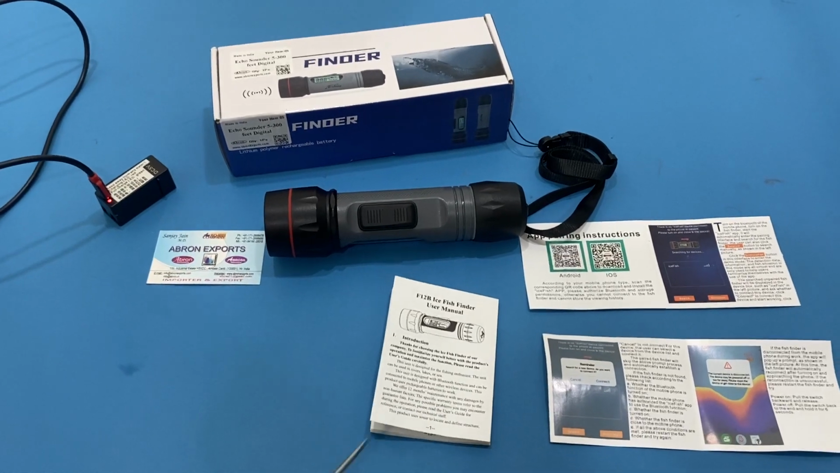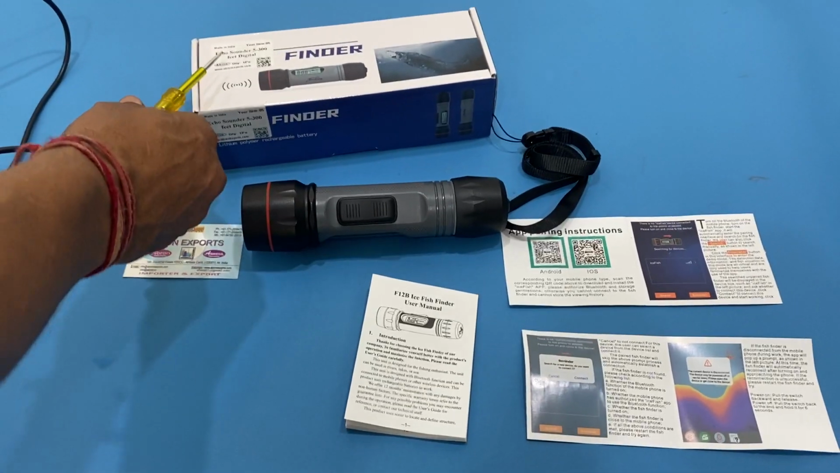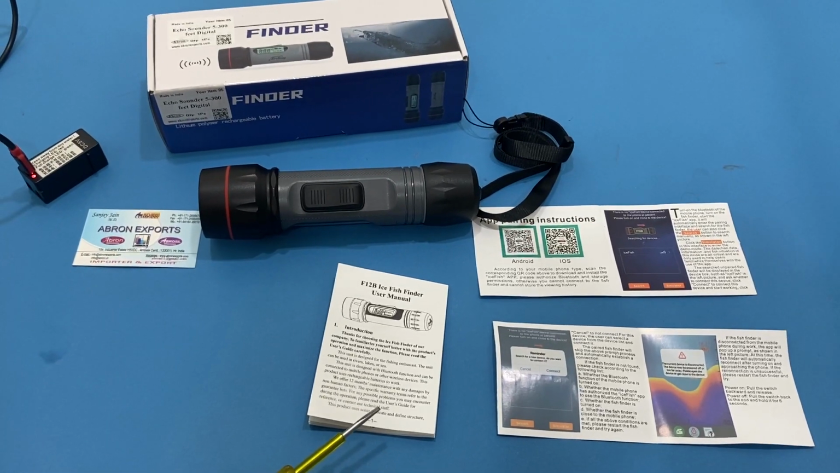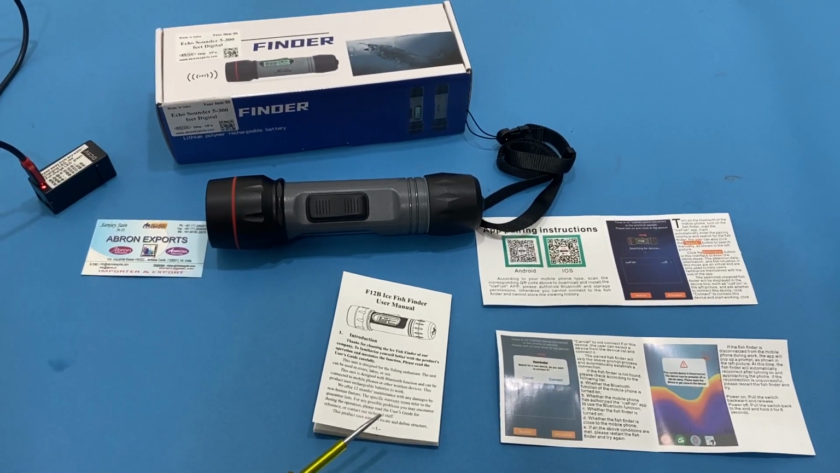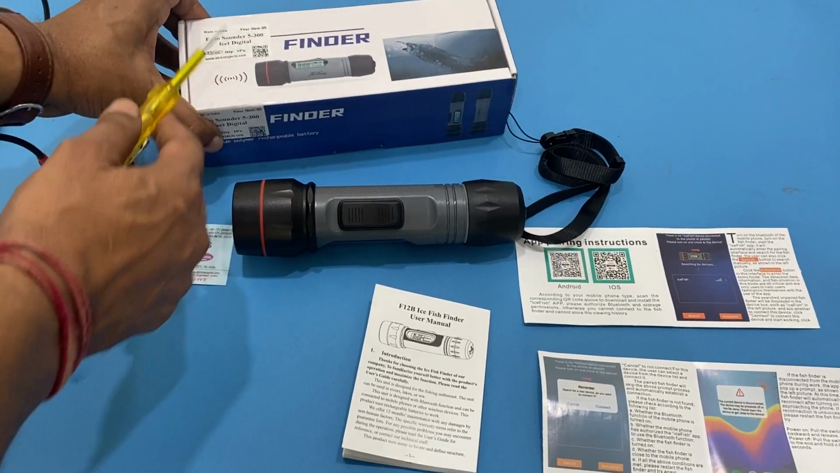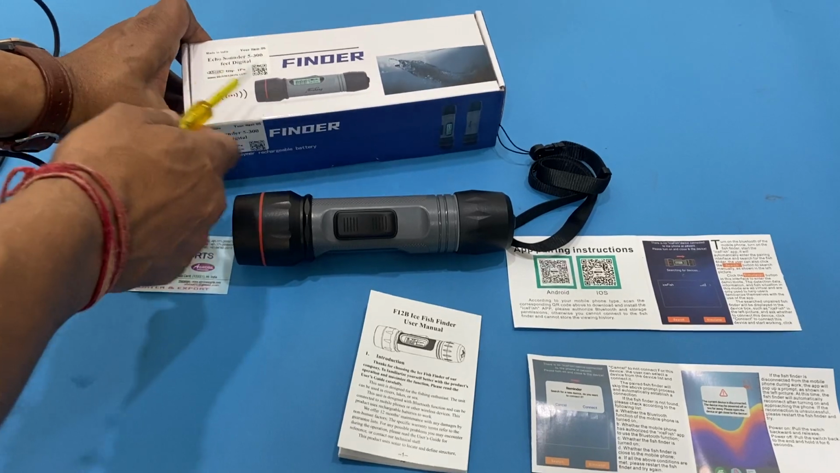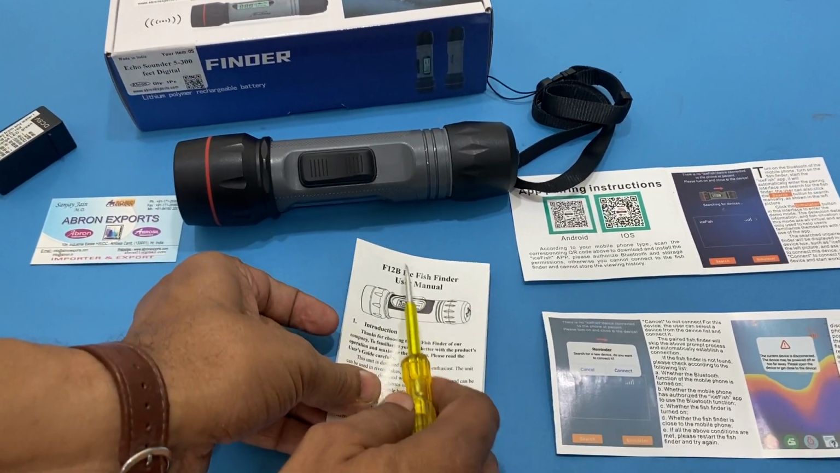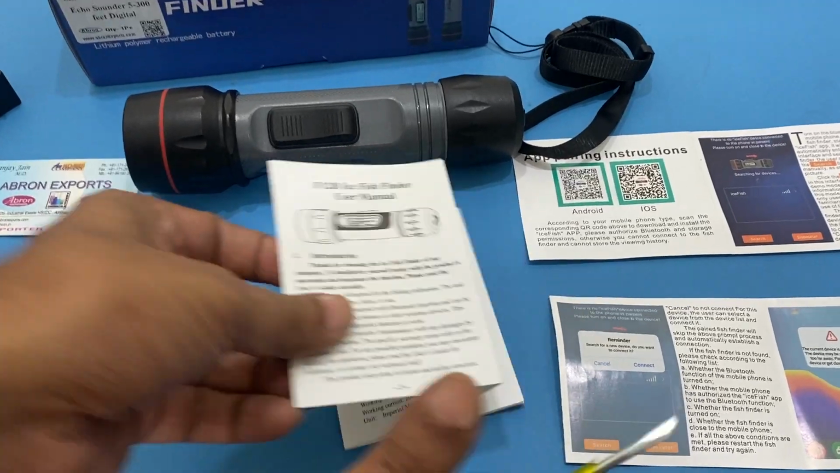Welcome to another video of the Eco Sounder, which finds the depth of the sea or finds the fish. It works for both of them. It has a capacity of up to 90 meters, or 300 feet. So this has a range. You can see this is a fish finder, and the manual is there with us.